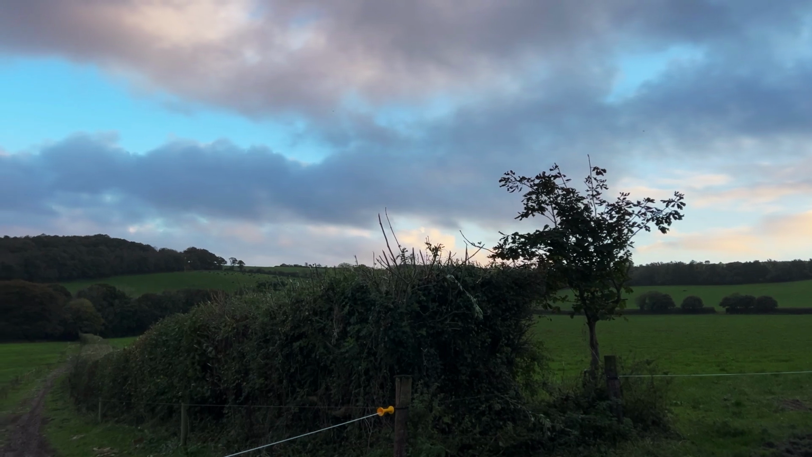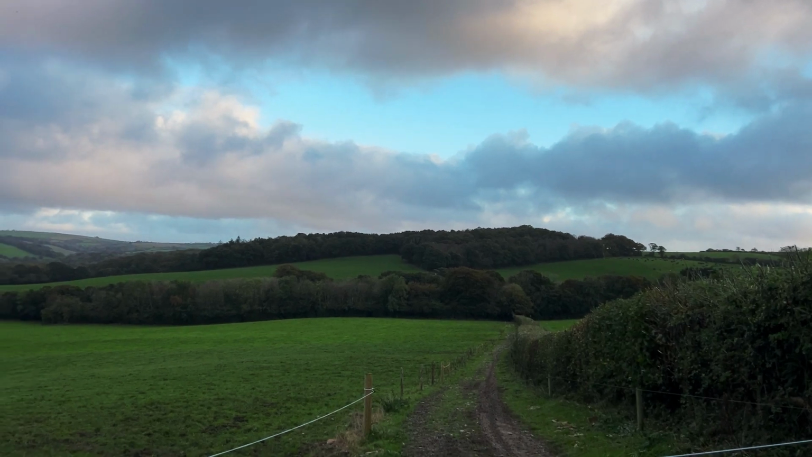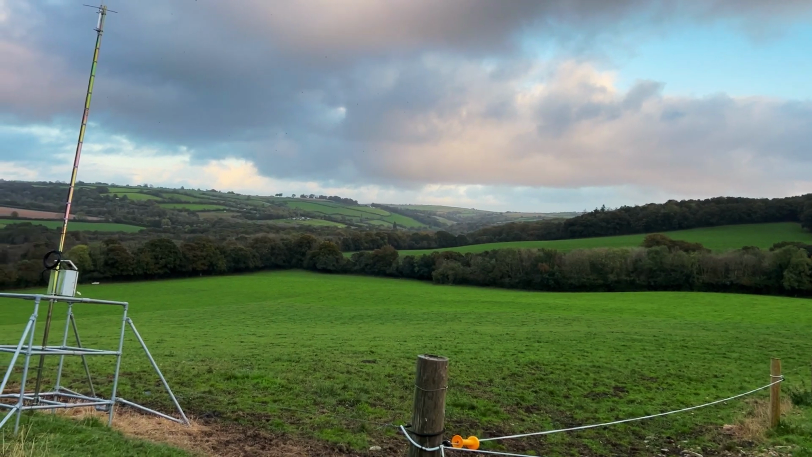We might try over the other side if we're not seeing much, but it'd just be nice to be out. Haven't been out since the end of summer really, this time of night, just see what's about.